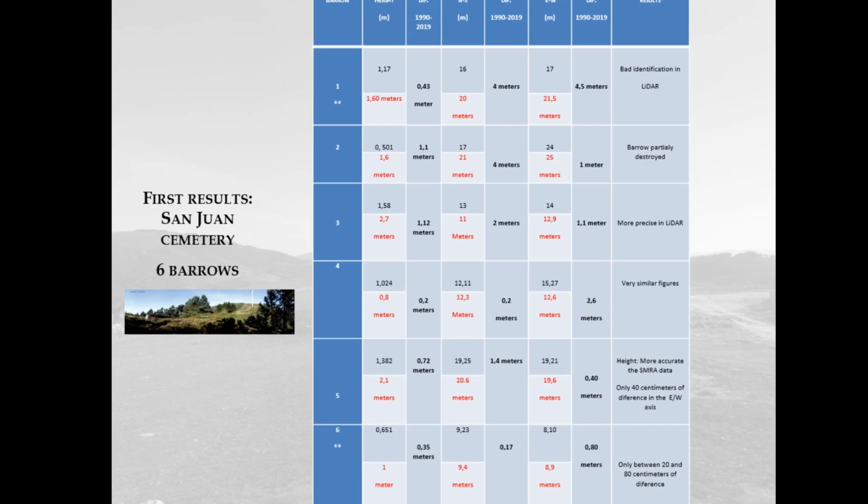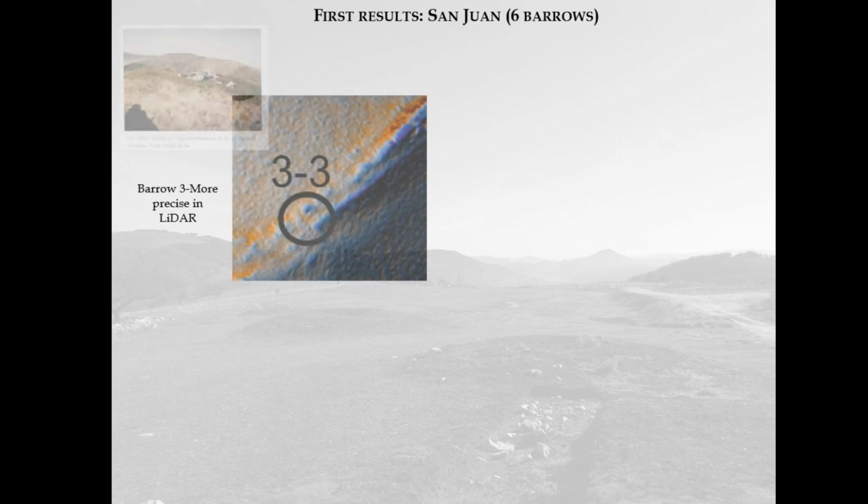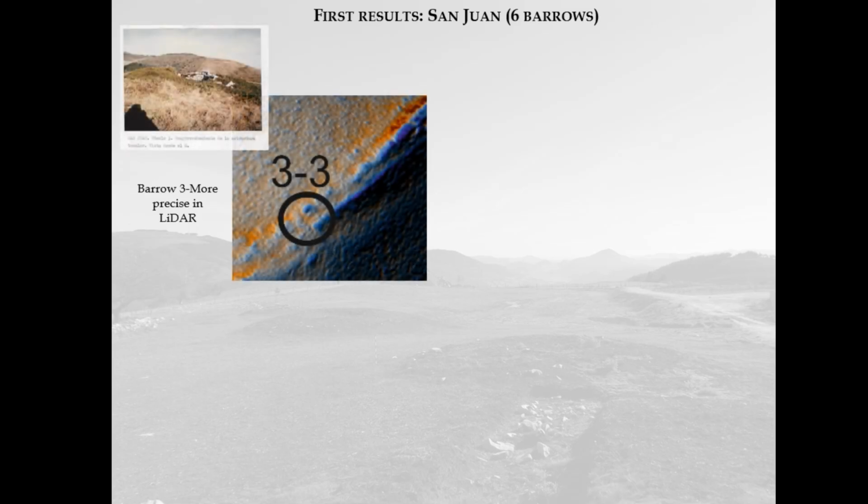You are seeing now on the slide information about San Juan. I will not detain you with this general data because it's more interesting to jump to some preliminary conclusions. For example, it's necessary to point out that in San Juan, in one of the barrows, the measure from LiDAR is more precise.